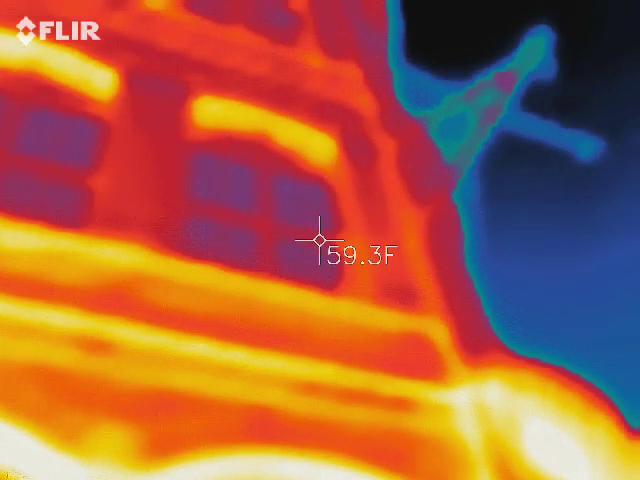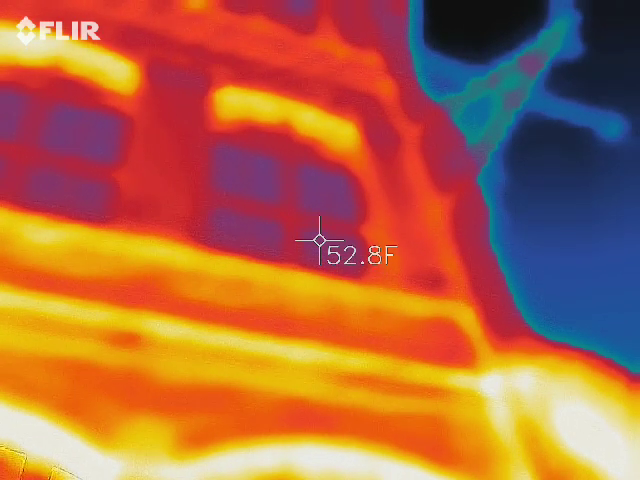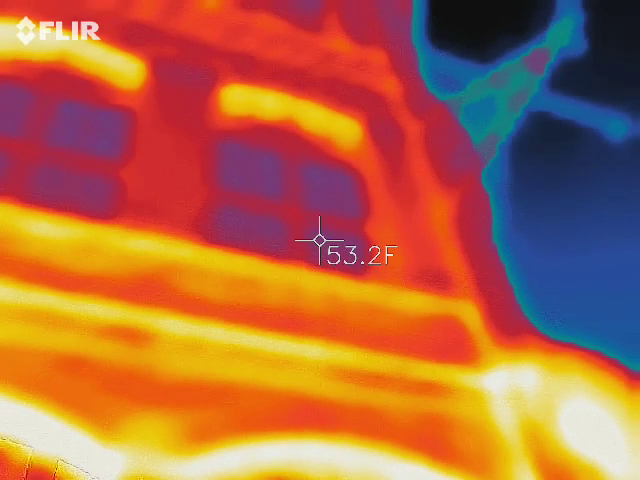This is about ready to die. Oh, perfect. Yeah, I usually have to charge it for 10 minutes in between tours just to make sure it's going to last. We're at 52, 53.